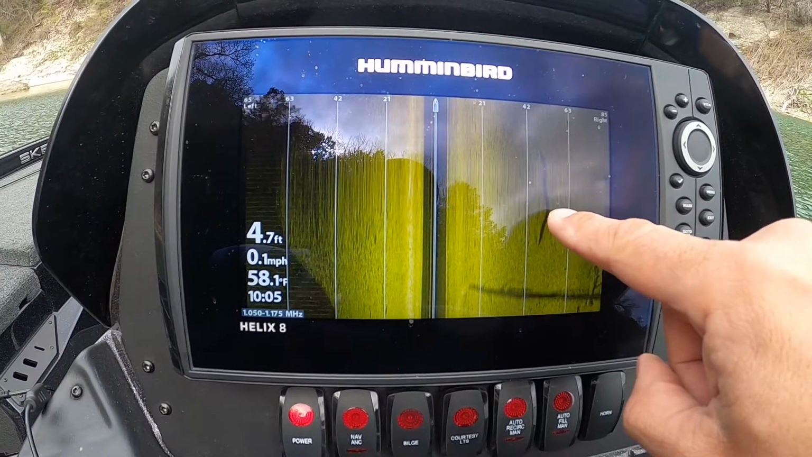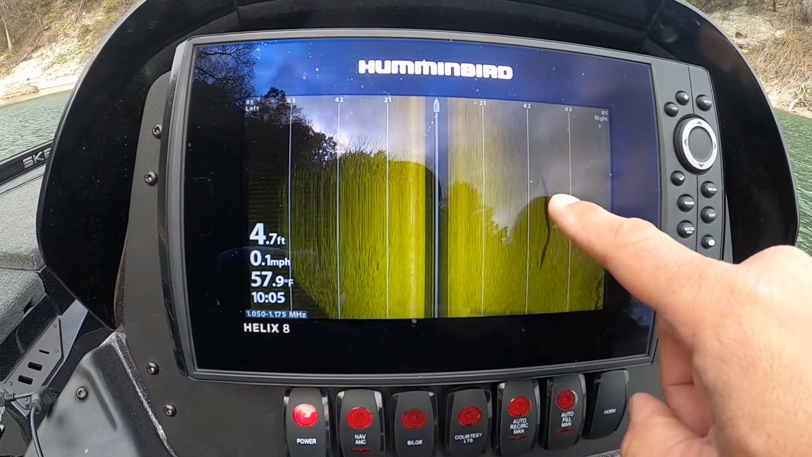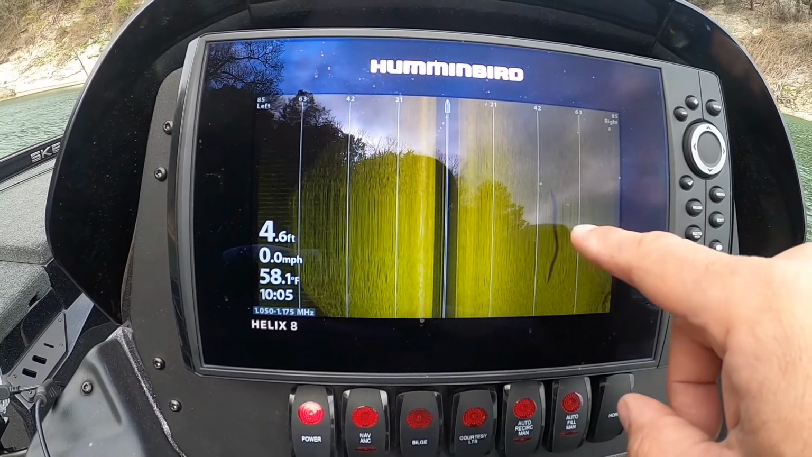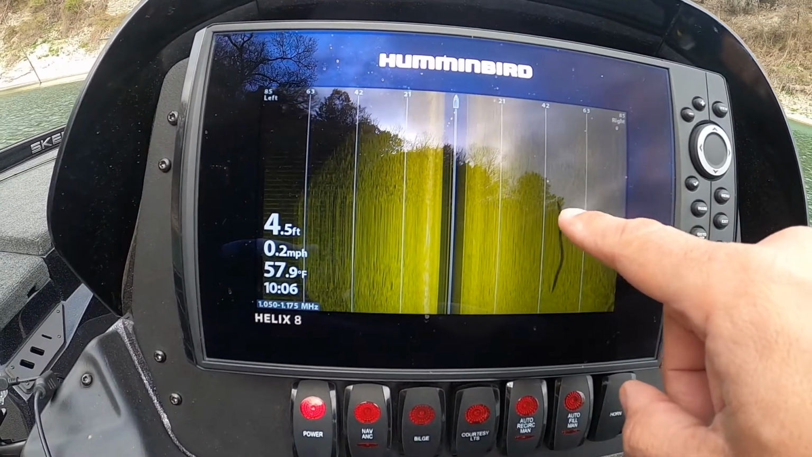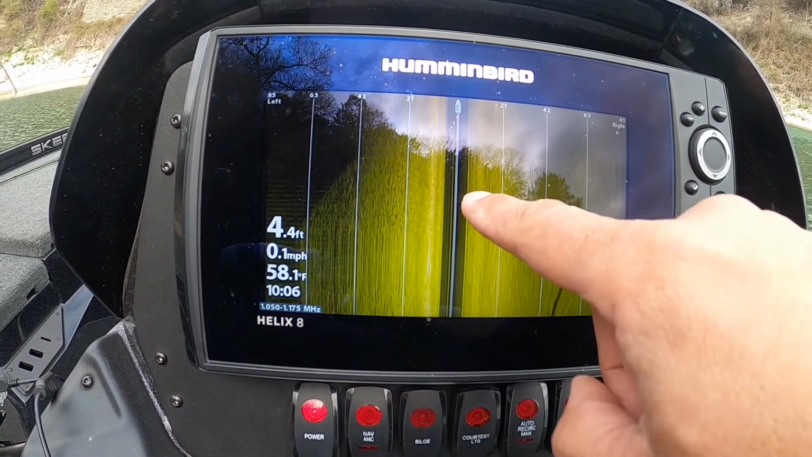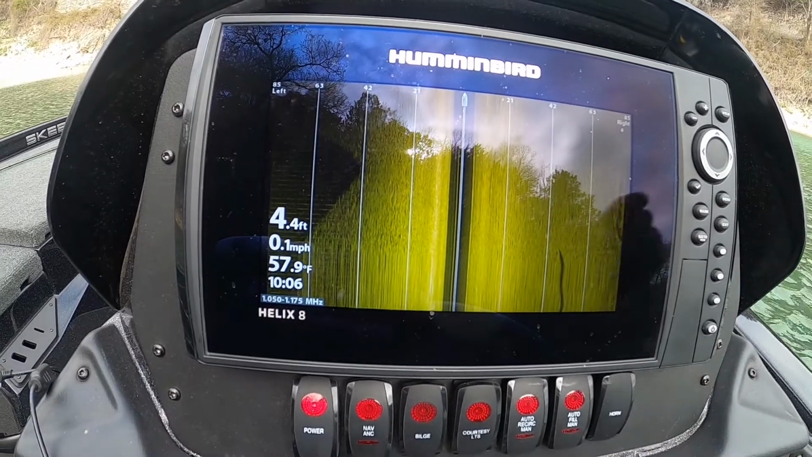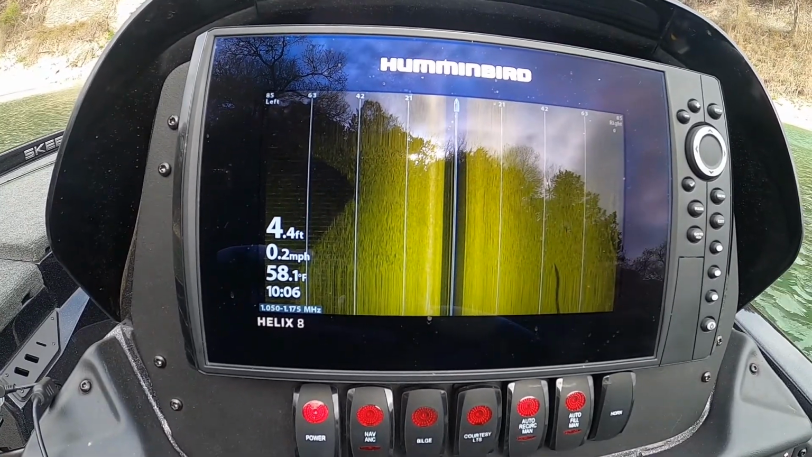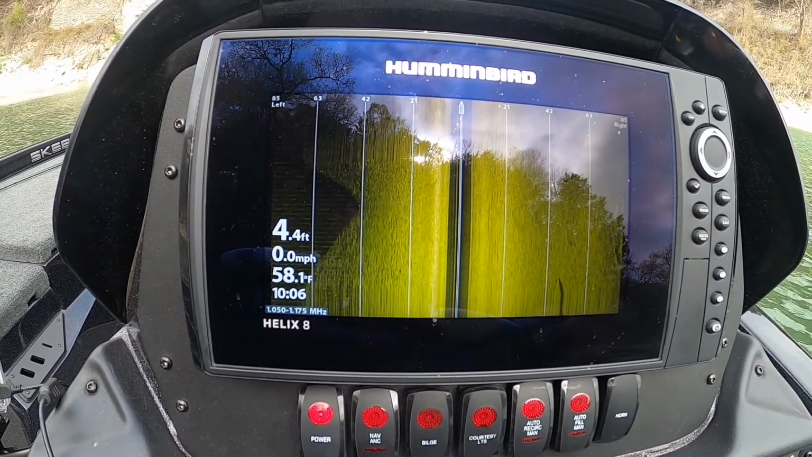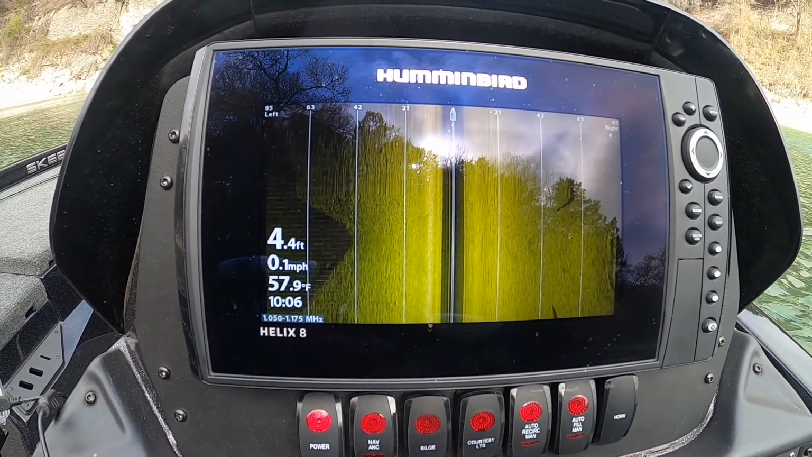So over here you have a lay down. This lay down over here, this is a tree that's right next to me. This is actually standing timber. It says 40, maybe 50 feet, right? But it's not 50 feet, it's 50 feet minus the 5 feet, so it's actually 45 feet away. So you will have to cast that distance in order for that crankbait or whatever to go down and reach that. Okay, so this is a good example of what it looks like.